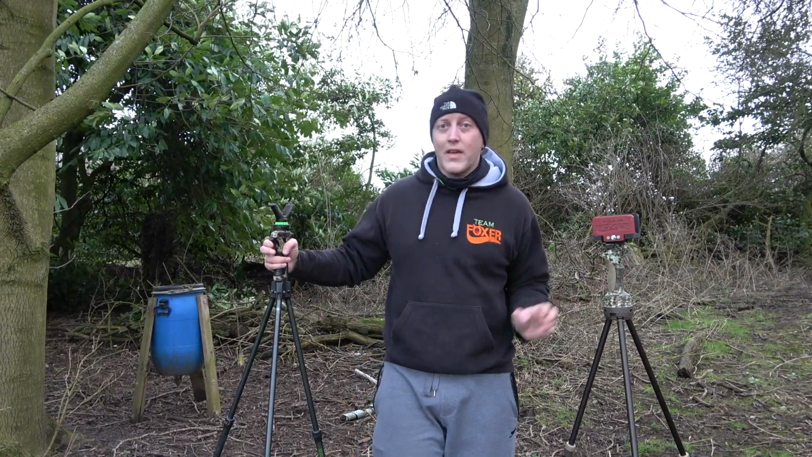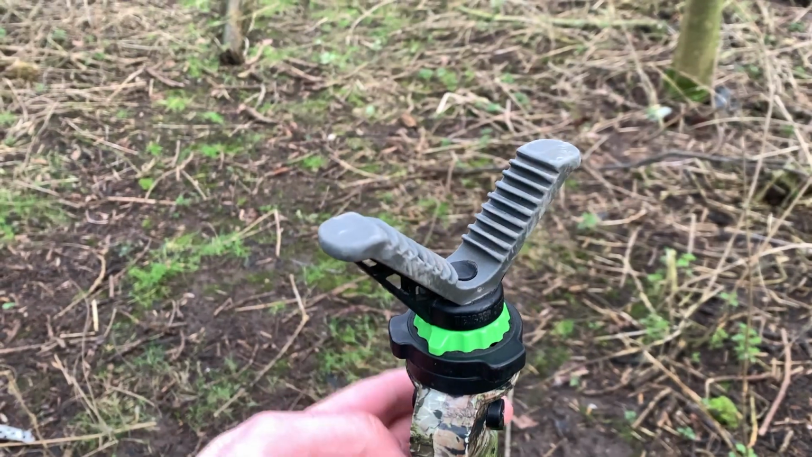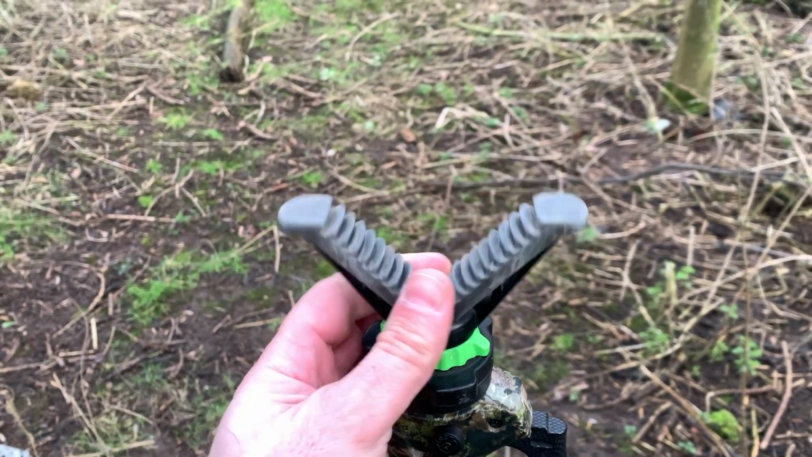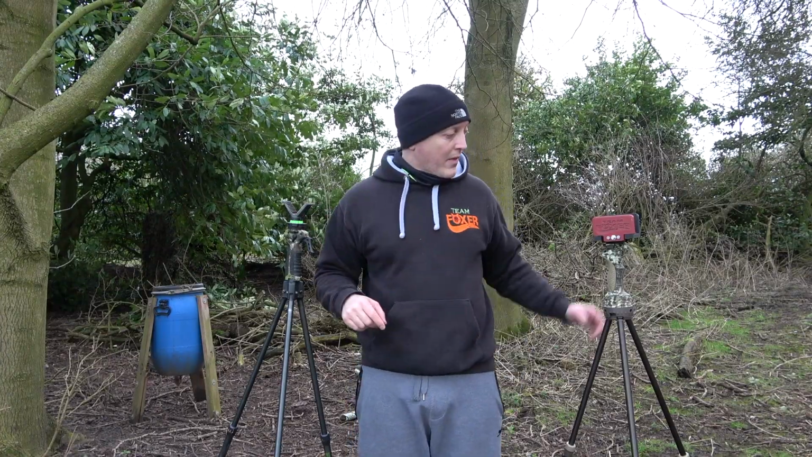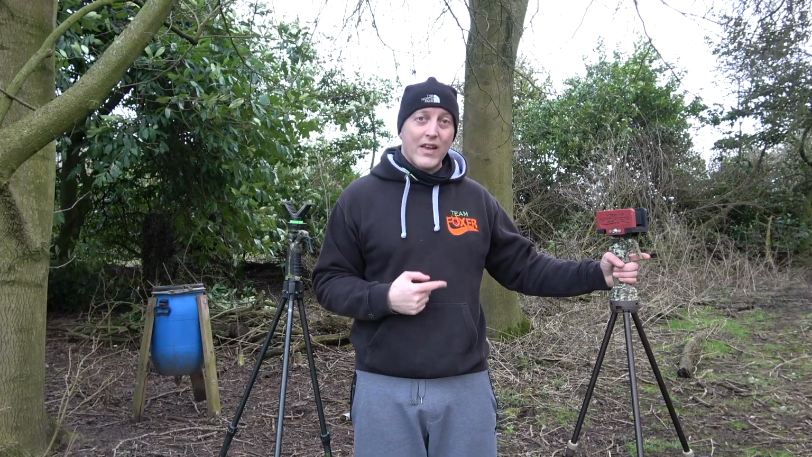So, shooting off sticks. These are my two sticks here. This is my now spare set, if you like. This is the Primos trigger sticks Gen 2 with what's known as a V yoke. And this here is the Primos trigger sticks Gen 3.